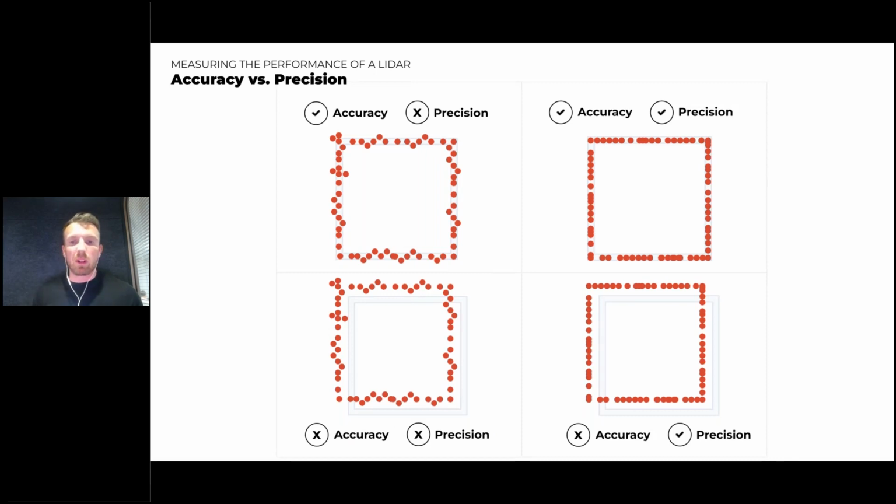So to look at it, let's say, in the case of a geometrical type of mapping itself, on the top left-hand side, you see that we are quite accurate to the actual ground truth, or the actual object that we want to map. However, we're not totally precise to it. On the bottom left-hand side, you see that we're both not accurate and not precise.